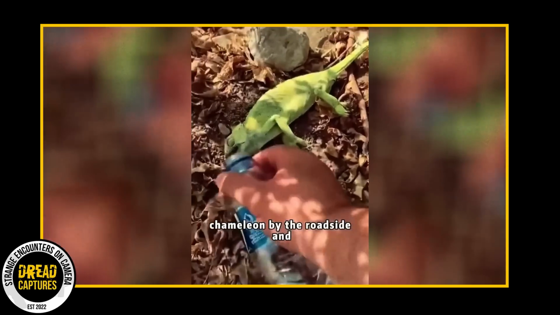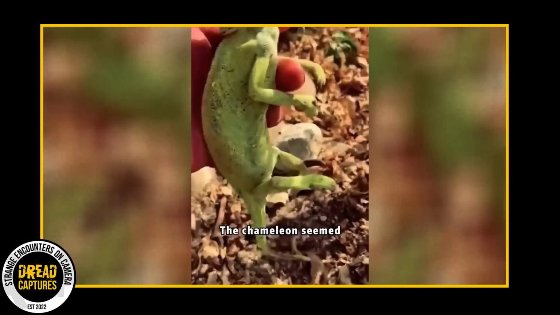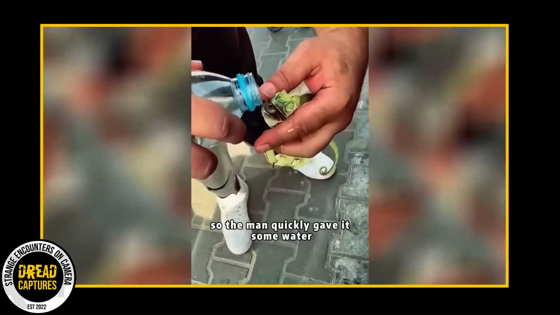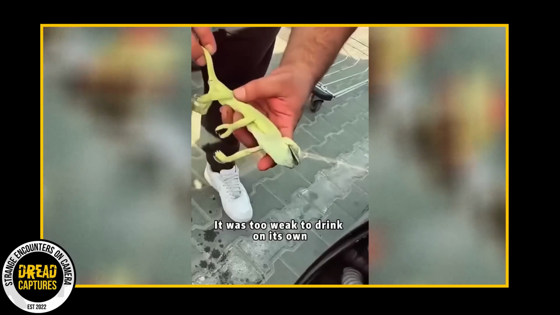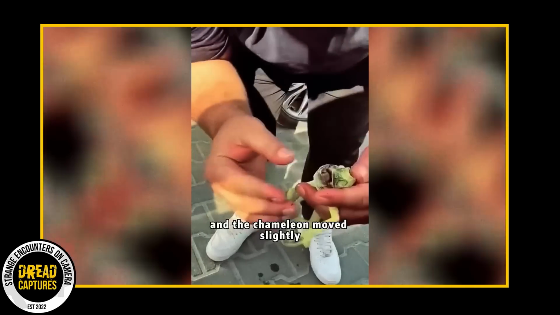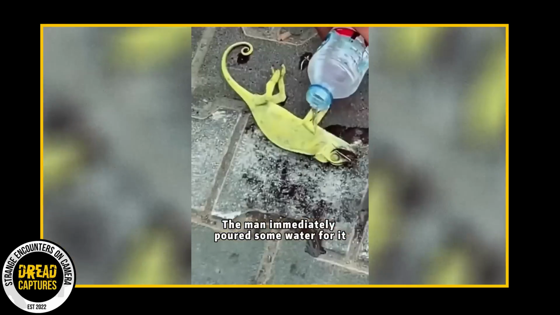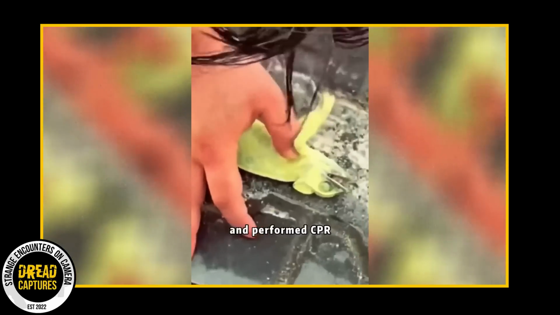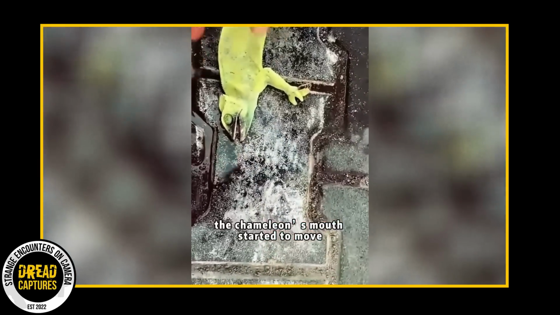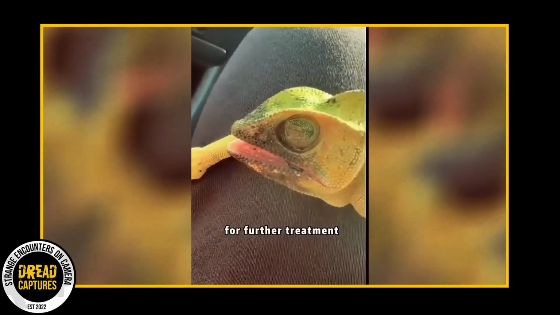He eventually doused the chameleon in water, and the man sensed that the chameleon liked this. He saw a little movement, but the chameleon was still too weak. So, believe it or not, the man performed mouth to mouth on this chameleon, and then proceeded to do chest compressions, CPR. Eventually he noticed some more movement, and the man decided that he was going to take it home and nurse it back to health.